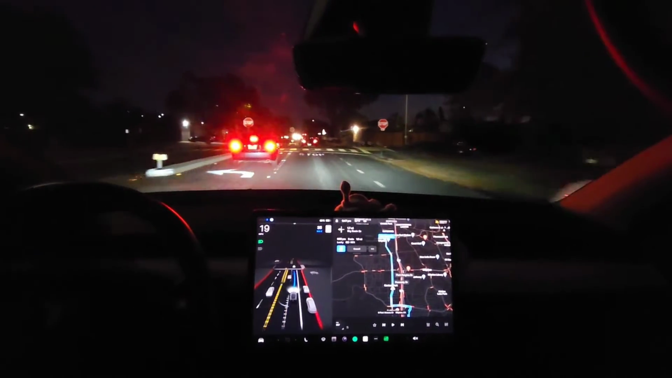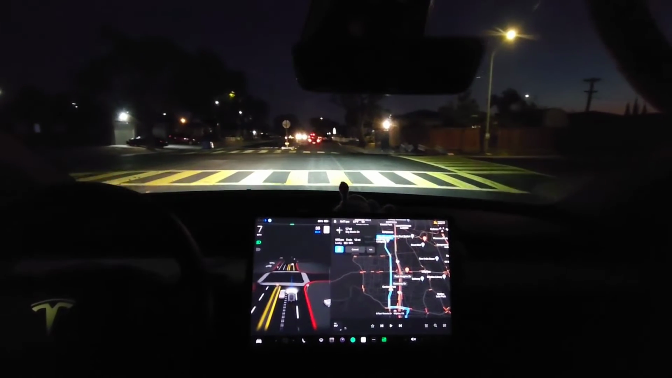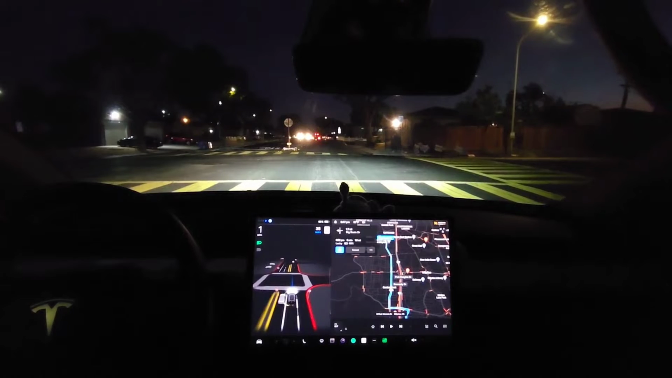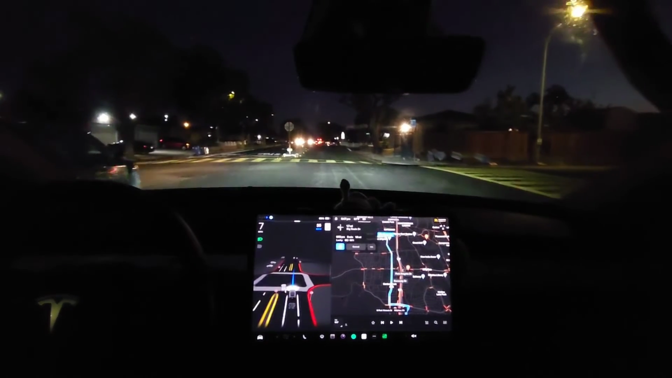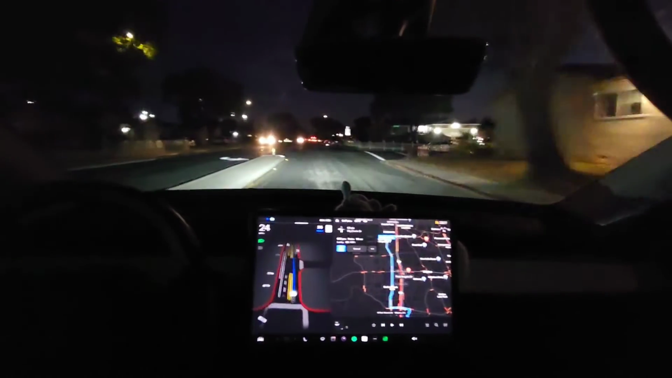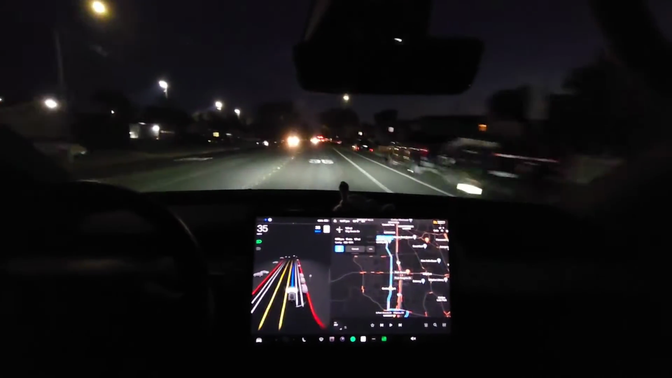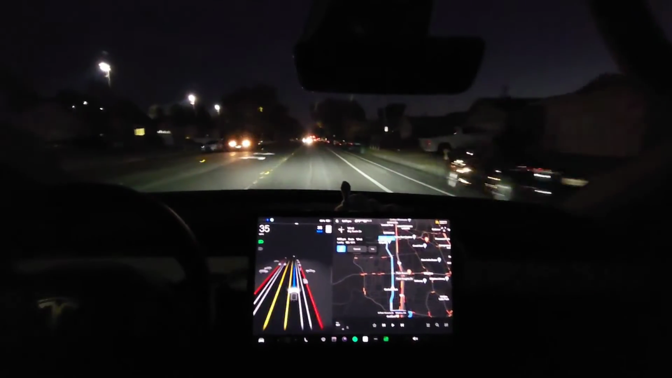Good. Alright. Very smooth. Doing really well. No cars, it's our turn, and go. Alright, it's going on its own, doing really well. It's actually doing very well.